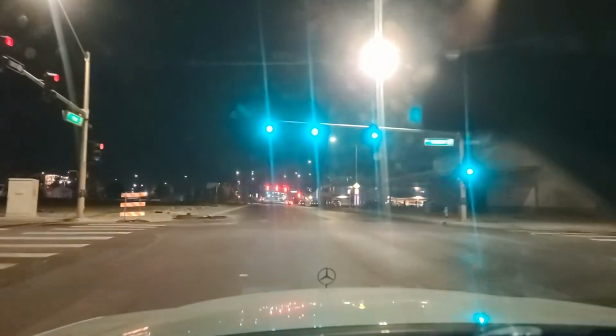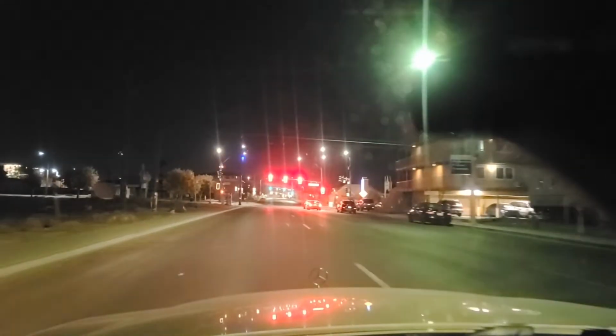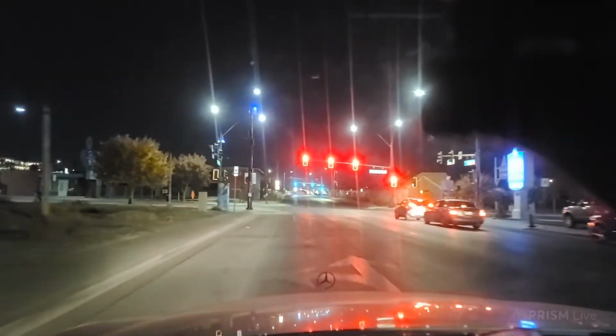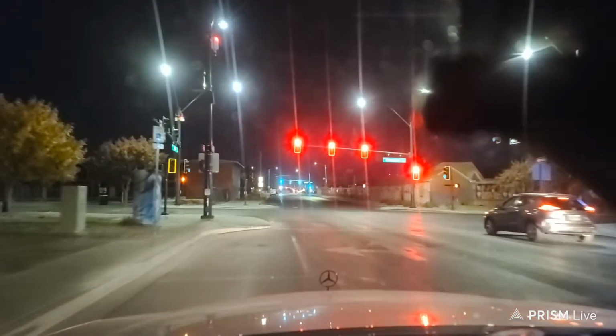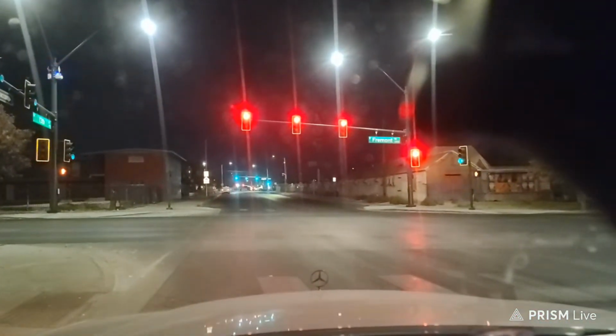This is Carson Avenue here. We're going to go back up here to Fremont. And again, you can see just how dark it is. Oops, I'm not in the right spot. There we go.